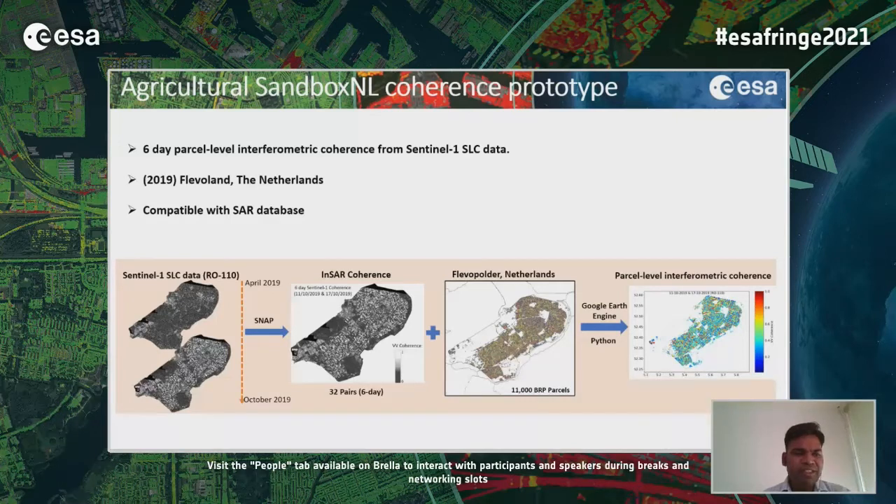And the processing has been performed in SNAP using the standard interferometric processing methods, over the Flevopolder region of Flevoland province. And then 32 pairs of coherence maps in TIFF format have been generated. For the processing time, we have chosen April to October 2019. That is the typical summer crop growing season in the Netherlands.